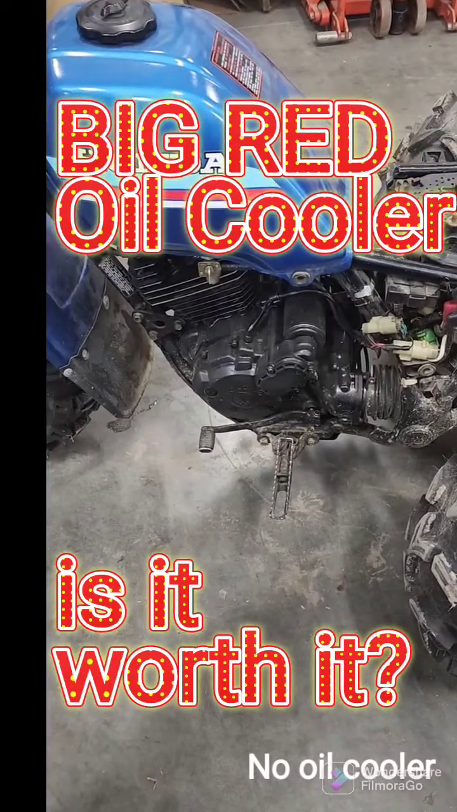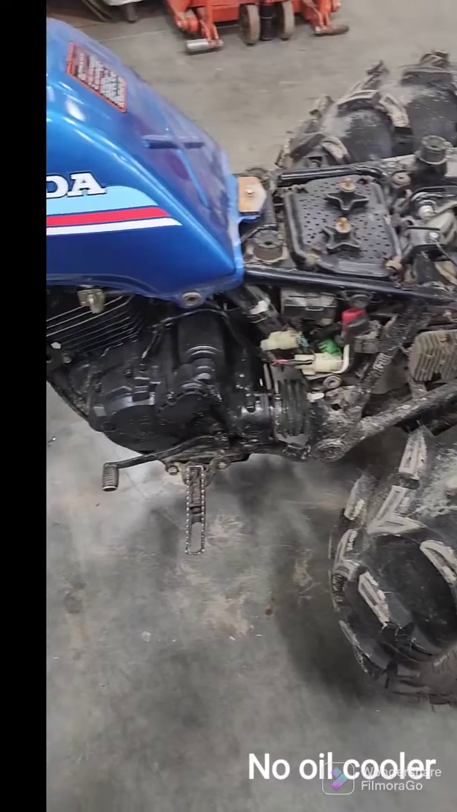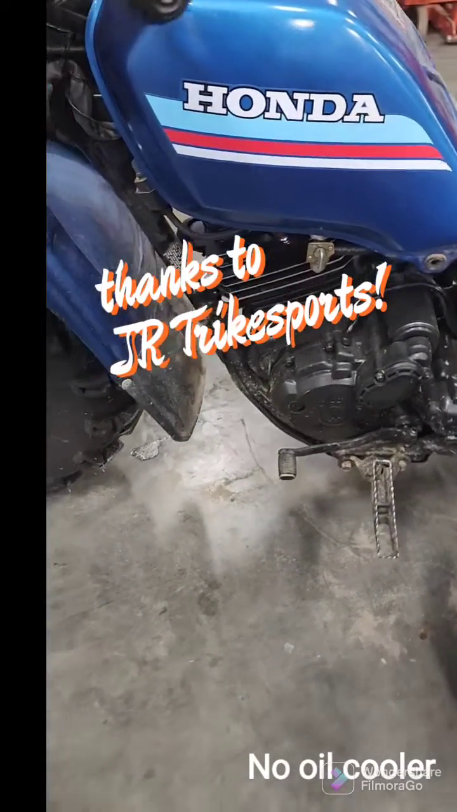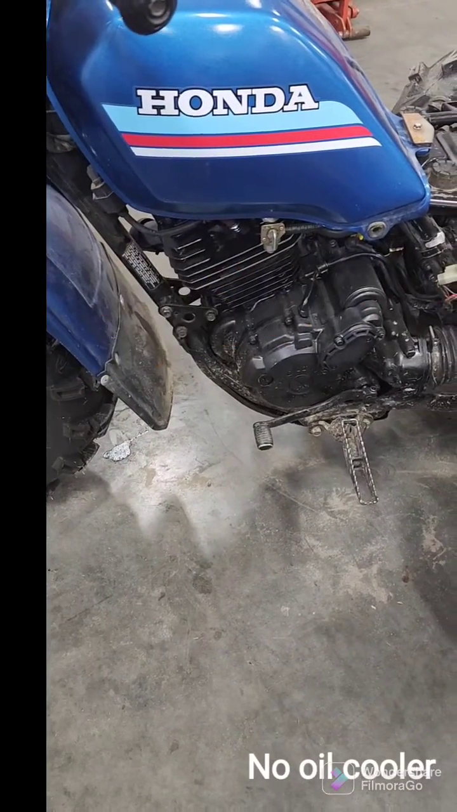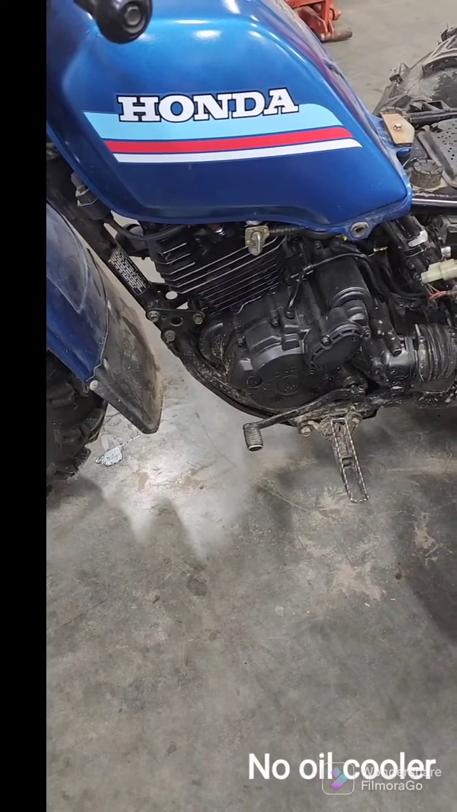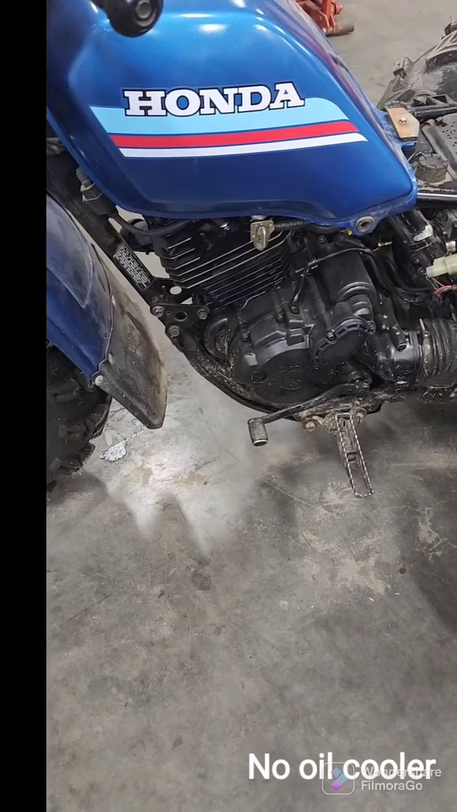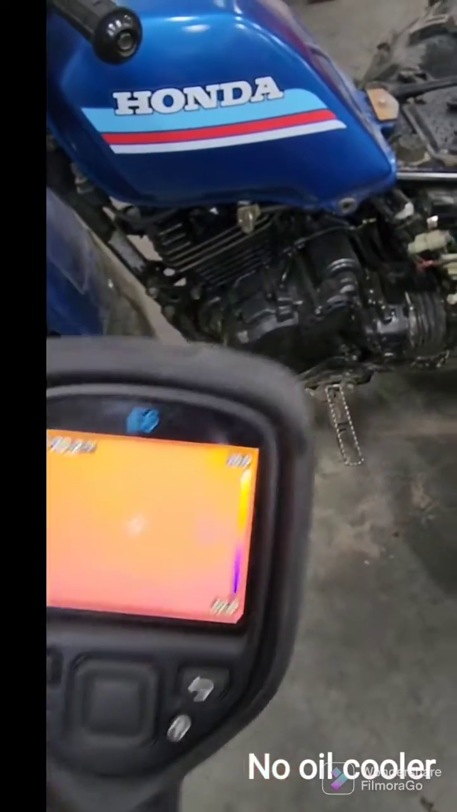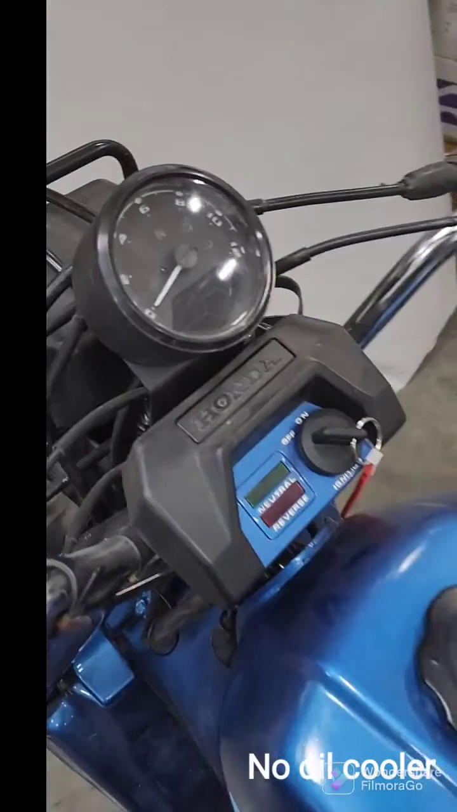Hi guys, so what I'm doing here is I'm adding an oil cooler on my 352cc Big Red 1985 model, and I'm concerned about extra heat being added to a 352cc. So I'm going to do a temperature comparison with an infrared gun. I'm going to try 15 minutes at 2000 RPM. I got a tachometer on here.